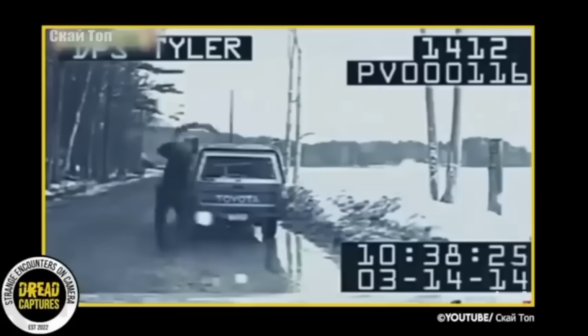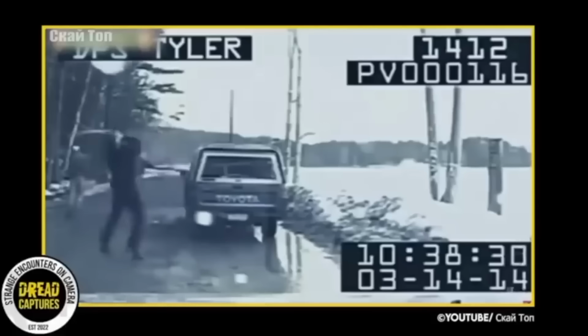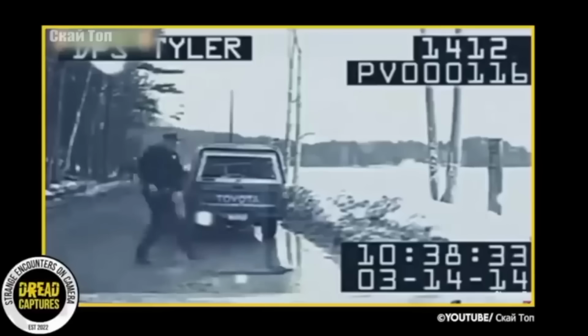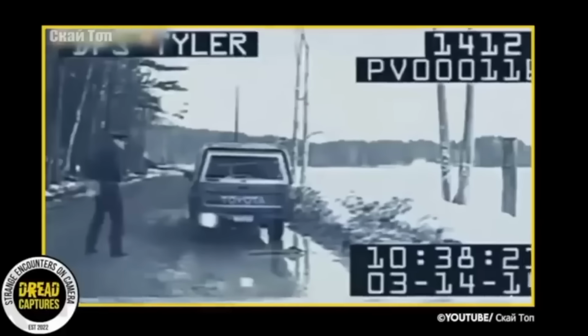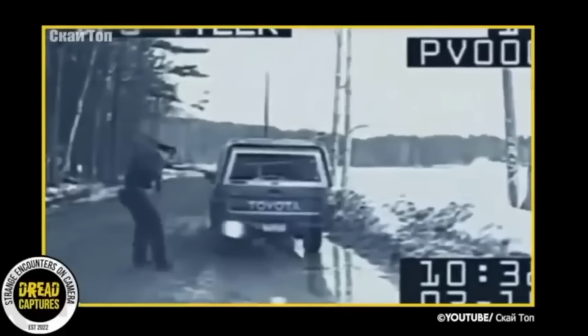The driver of the truck sees what is happening and he just bolts. Rather, he hobbles away, but he didn't stay to help is my point. The officer eventually rips the thing from his neck and throws it back where it came from. This is crazy. Okay, now, some of the commenters have mentioned that this might be some type of backwoods leech-like cryptid. I don't really know what to say.